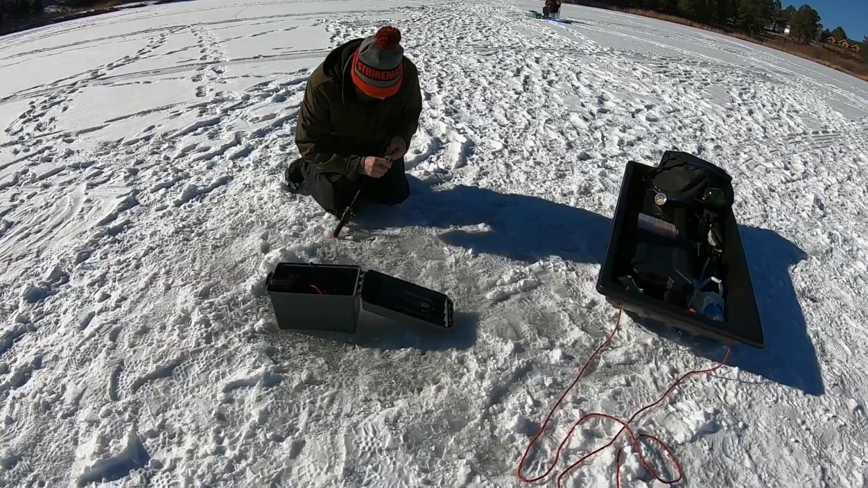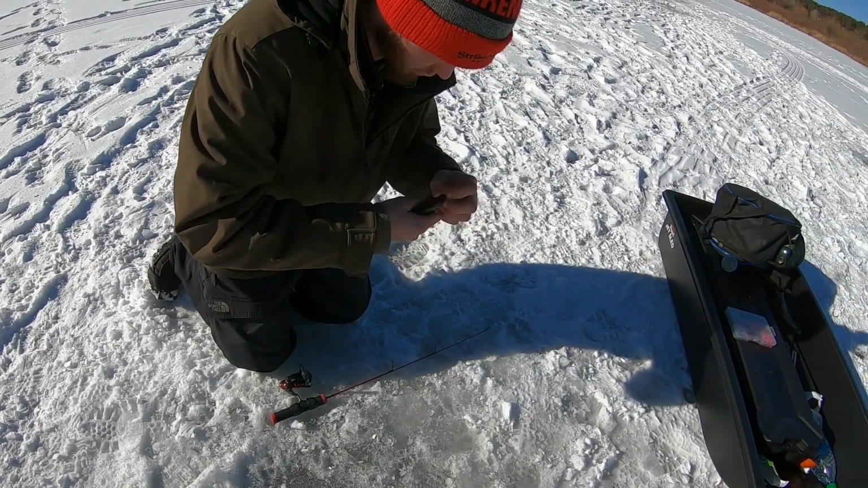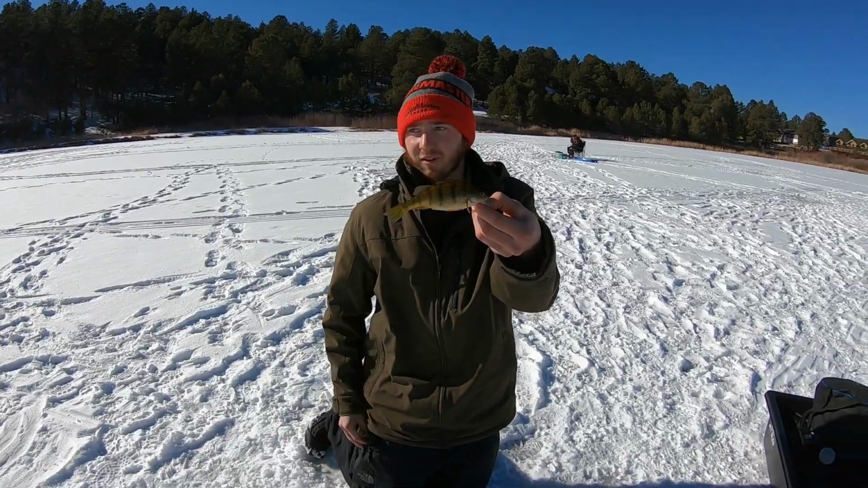Colton just got on a decent little perch. They don't get too big in this lake, so. Yeah, they do. Oh, he's a feisty little one. Nice, man. Awesome. Hell yeah, dude.